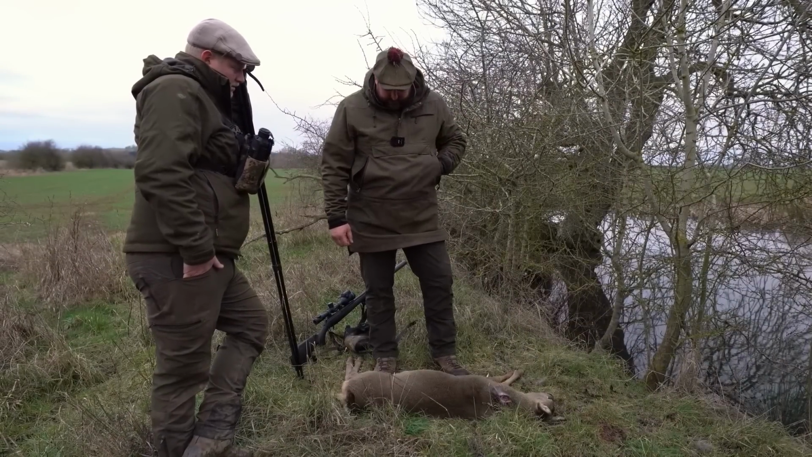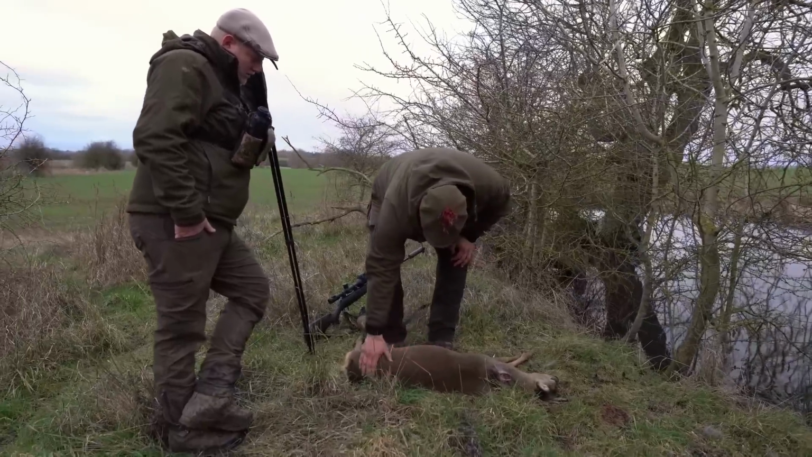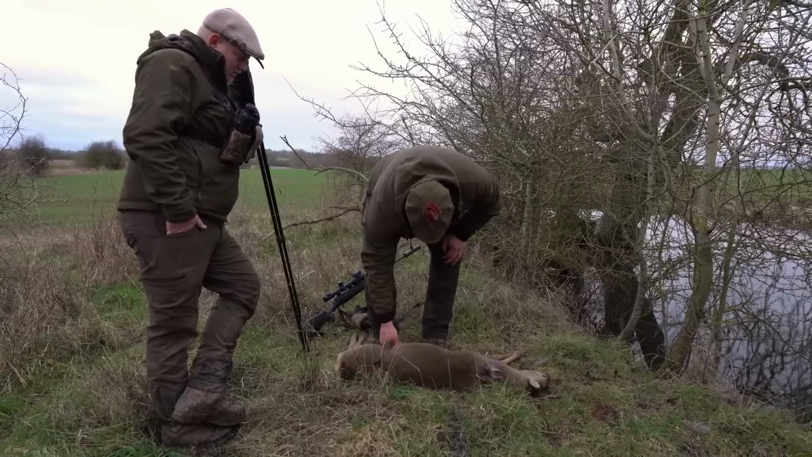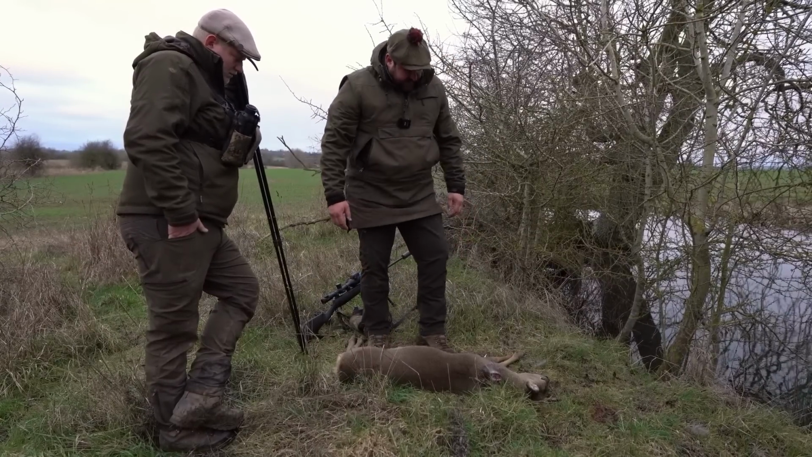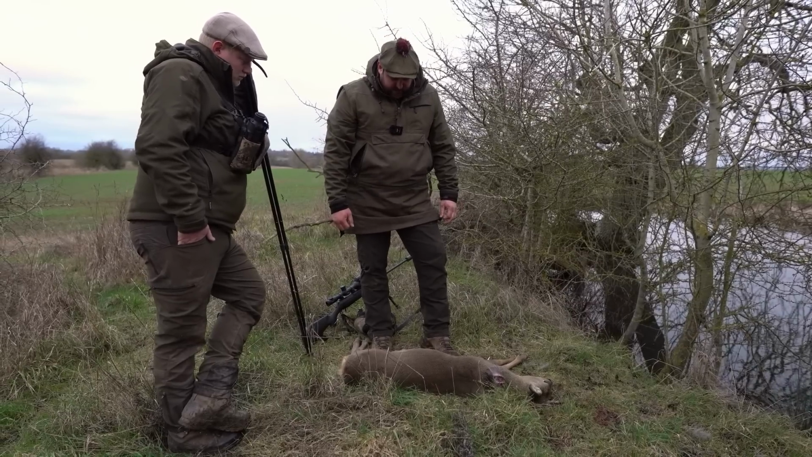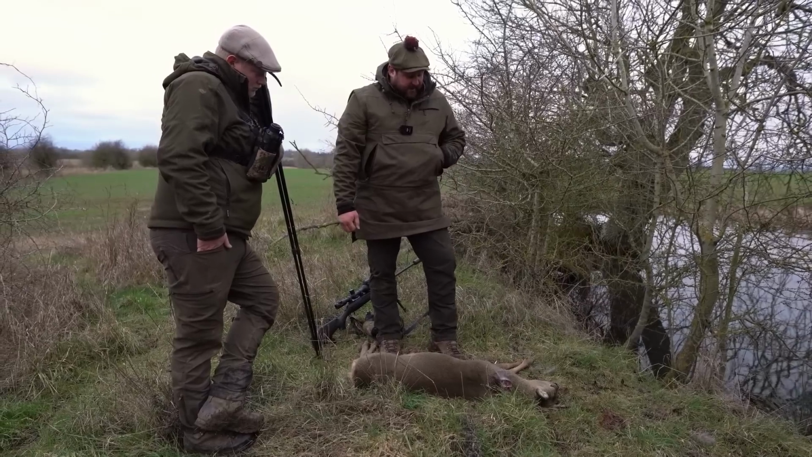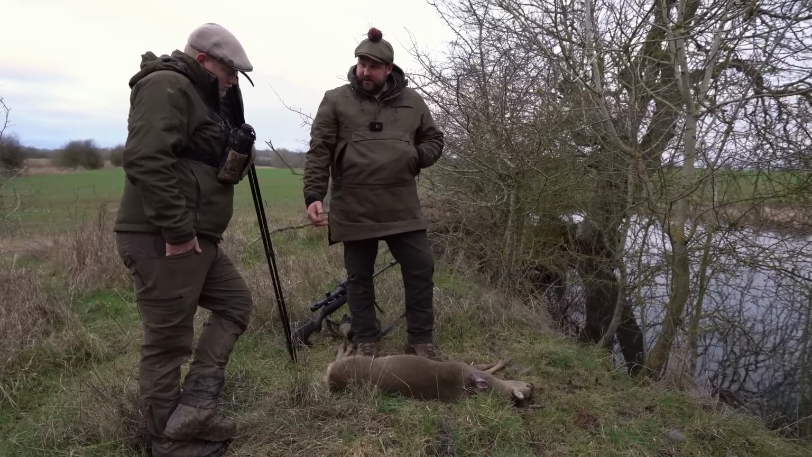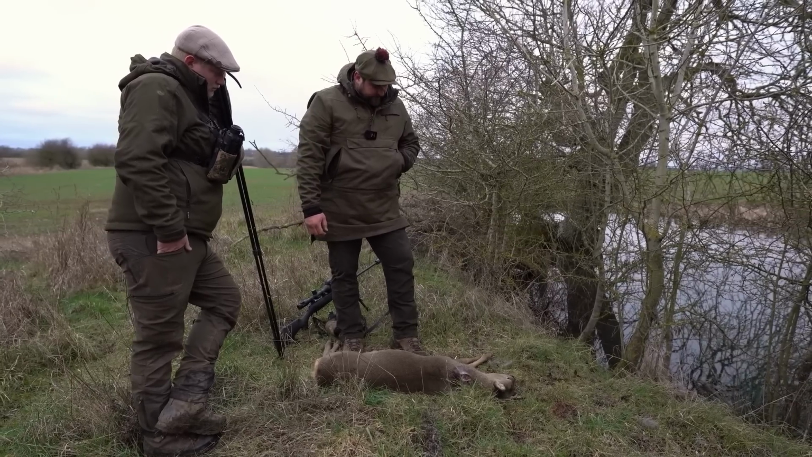Right, Tommy, what we've got here, mate, is a really good condition rhodo. You can see, mate, she's in fine form. Be interesting to see if she's got any kids inside her. I doubt it, the condition she is in. Normally, when you get a doe in really good condition, they're not carrying, the barren does.